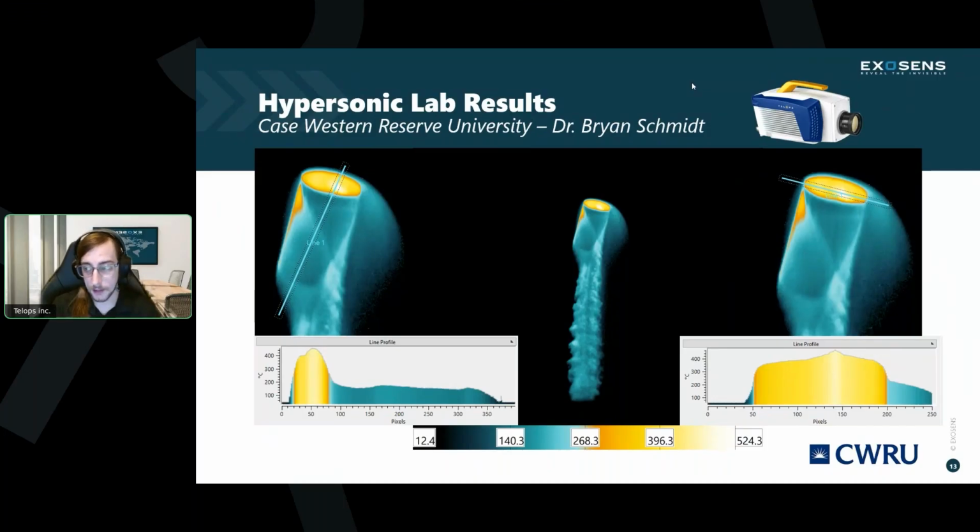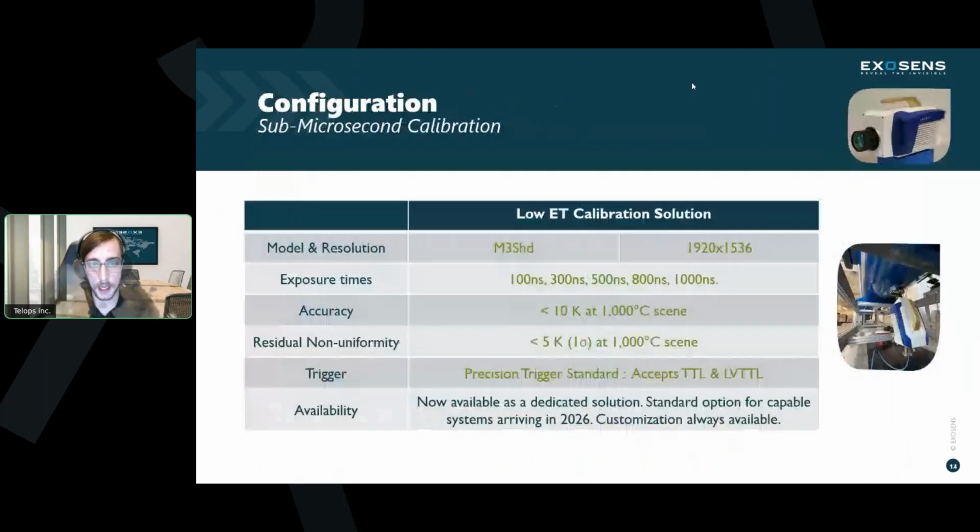So that's the data we had to share today. Again, I will let you know that this camera that we've built this year, an M3Shd with a 1920 by 1536 detector and exposure times under 1 microsecond, in multiples of 100 nanoseconds, is performing extremely well.